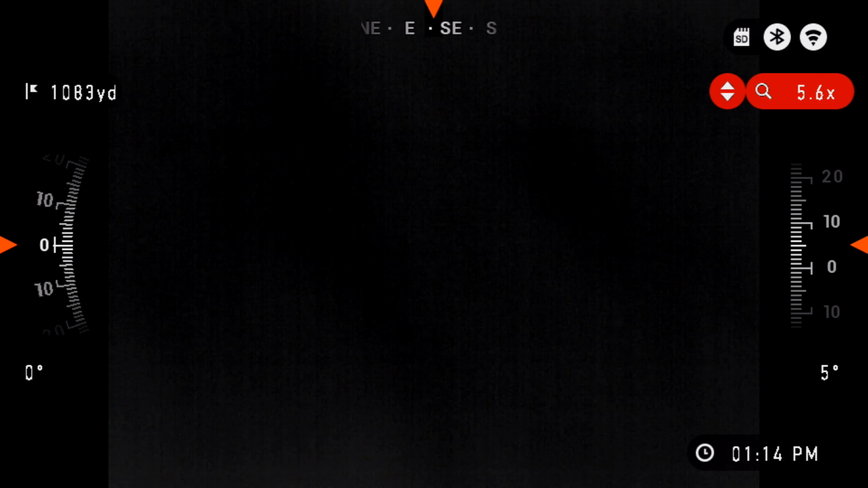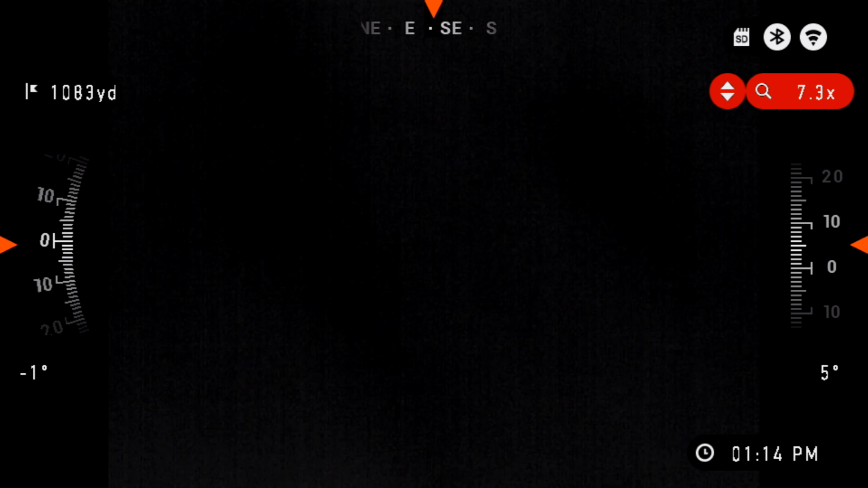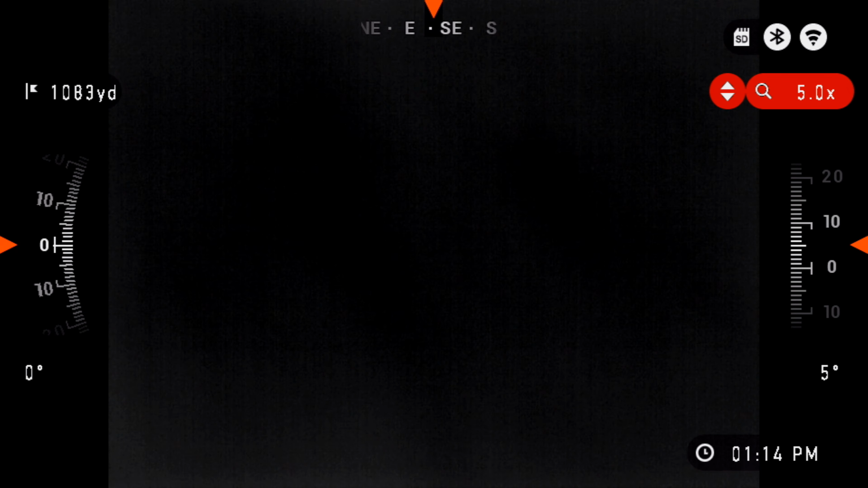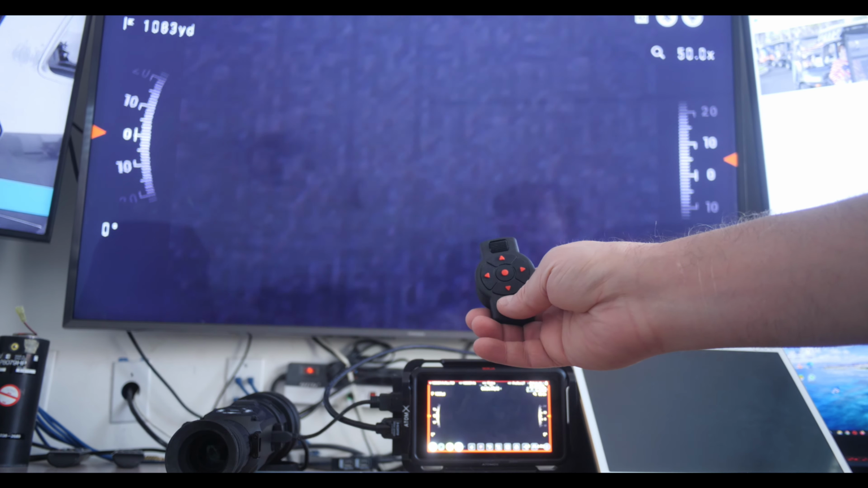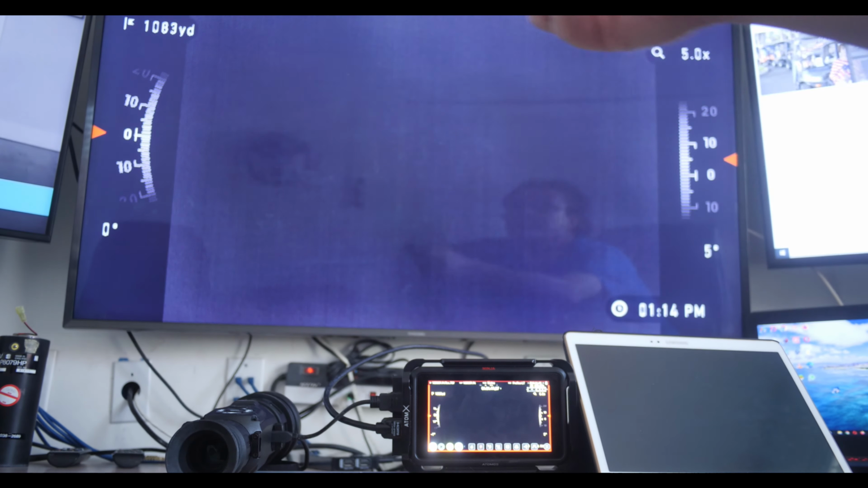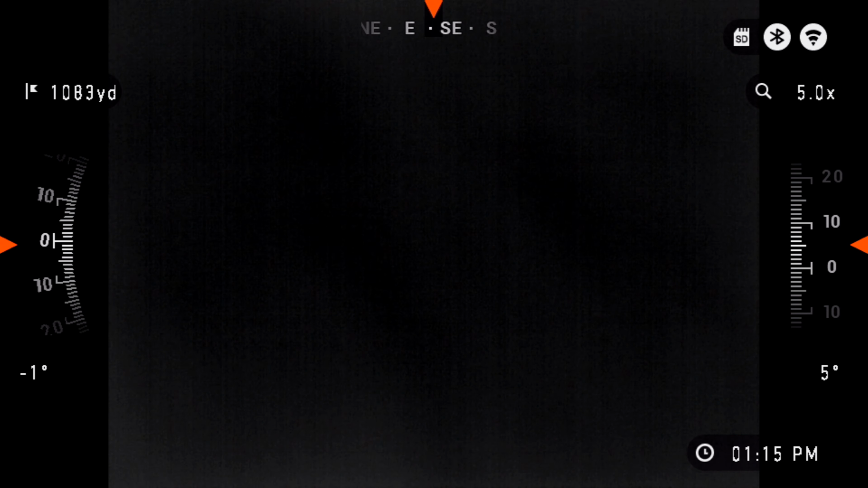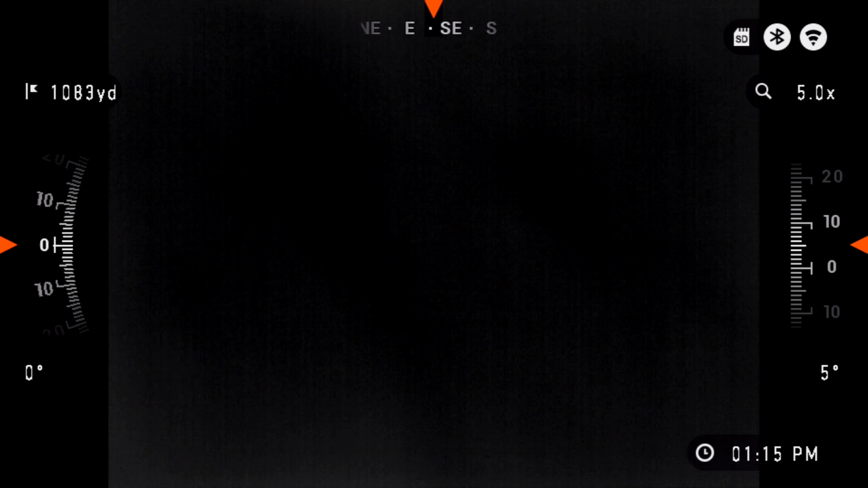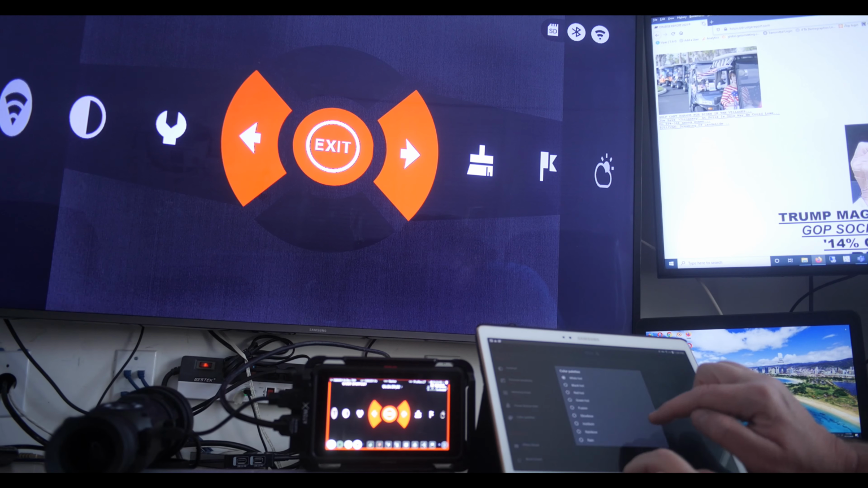And another cool thing you can do with the remote is you can zoom in and you can zoom out, which does take a while, but they have a fix for that. Instantly hit this button, and you go from 5x to max zoom, digital. But there's a rangefinder in here that says I'm about 1,000 yards away. I don't think that is too accurate. I don't know if I could even get a rangefinder to work on a UAP. That would be pretty cool if I did.